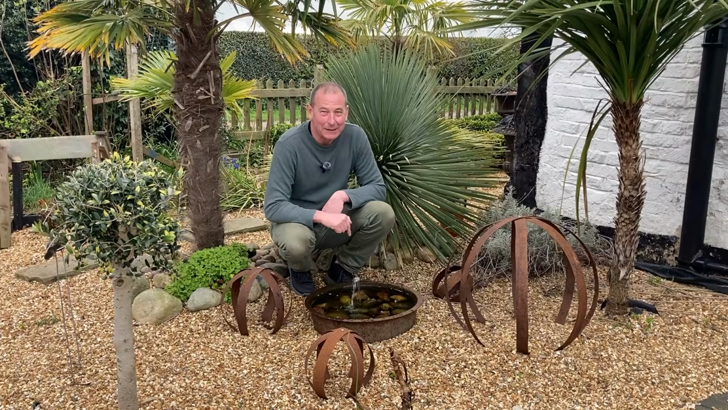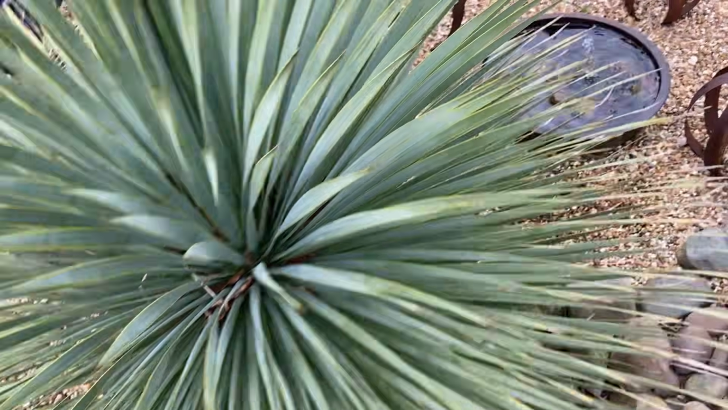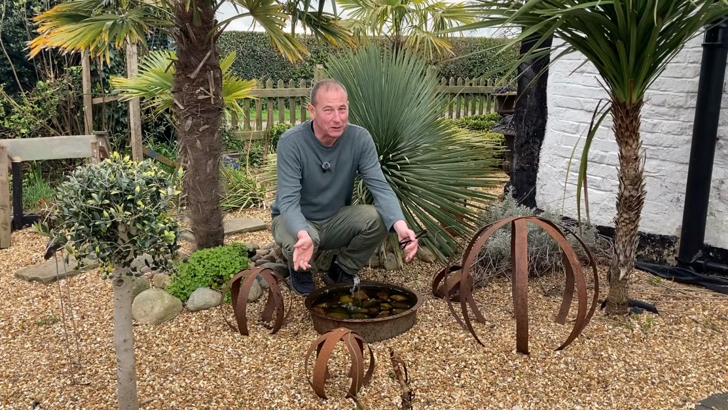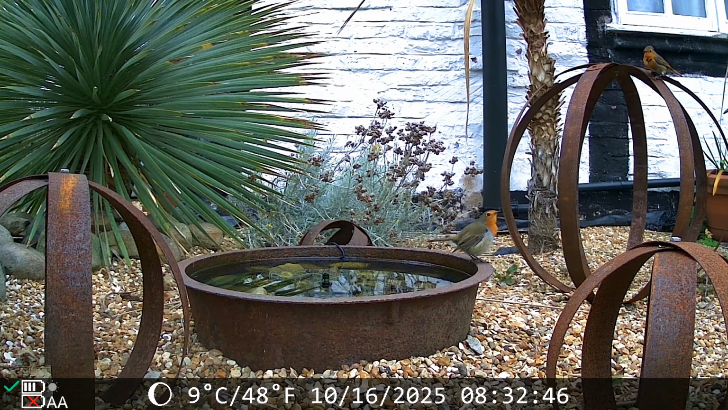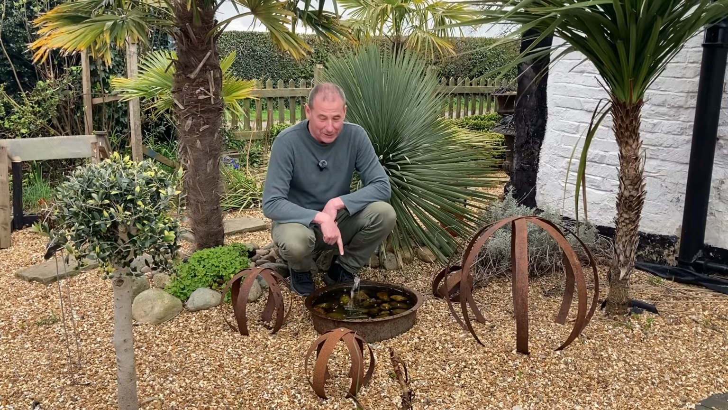This is my little solar powered water feature. It's more than just a water feature though. If you bring water into the garden, it attracts all kinds of wildlife. Anyone could make one of these very, very easily.